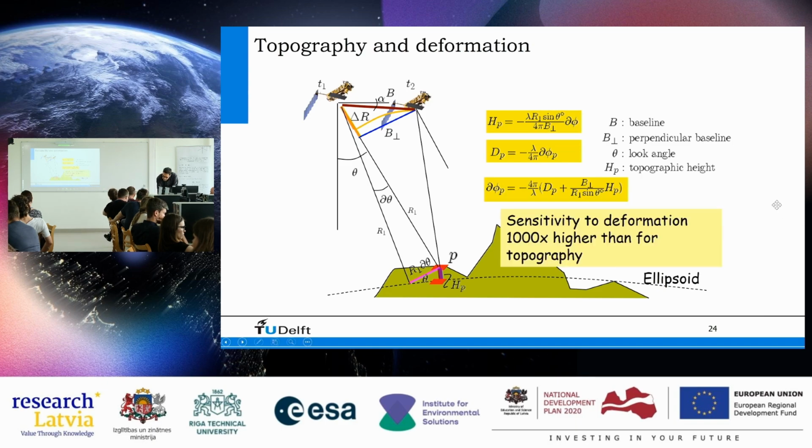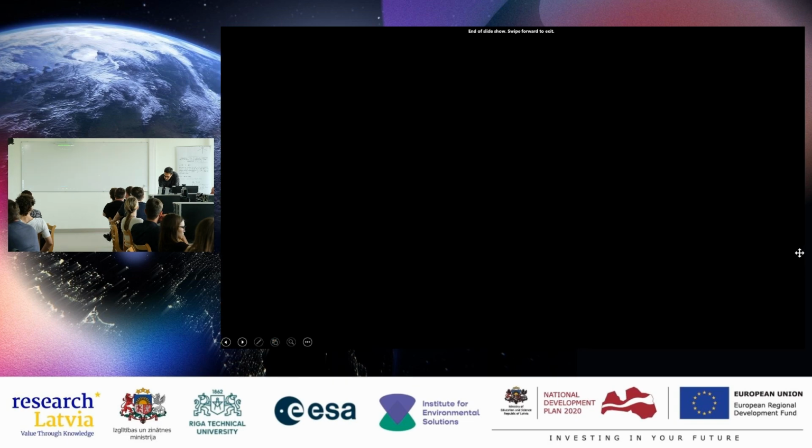Okay. The other thing to remember is that the sensitivity for deformation is about 1,000 times higher than for topography. So for deformation, the sigma is less than a millimeter, while for topography it is in the order of a meter or so. Okay, that's it.